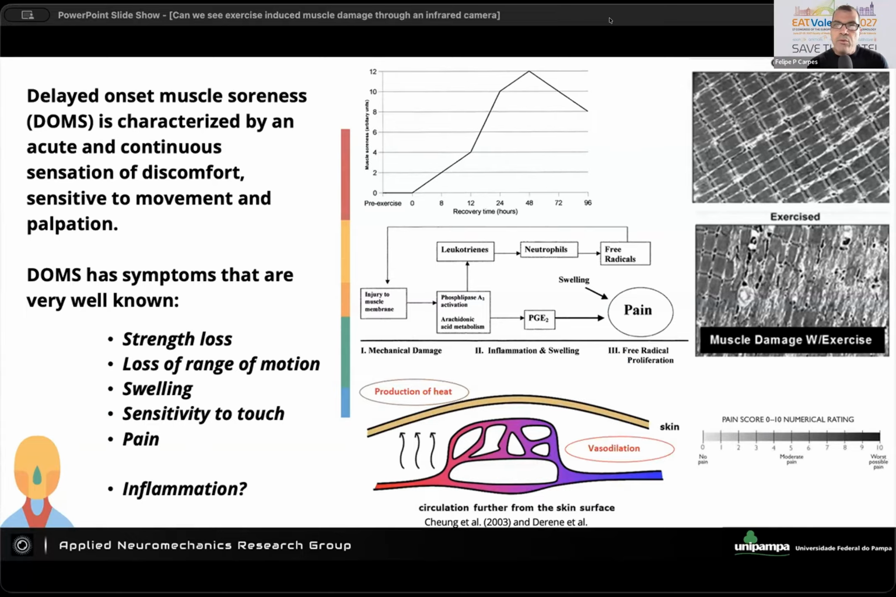Wow, when you wake up in the morning you can just feel your joint stiff, your muscle is stiff, and that discomfort is what we call delayed onset muscle soreness.